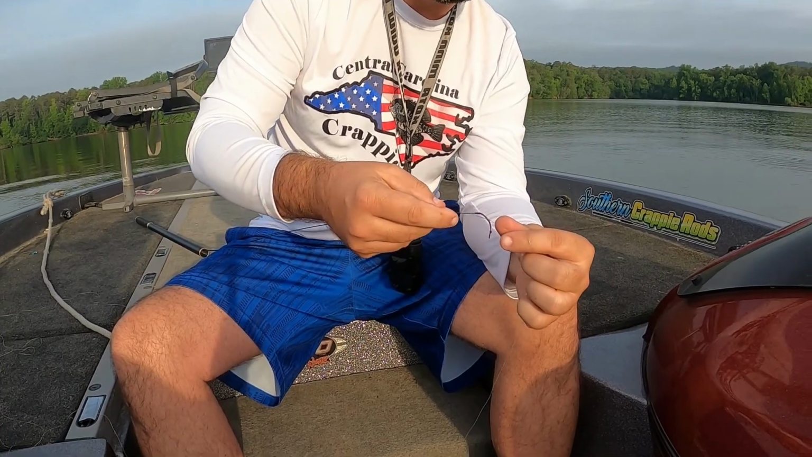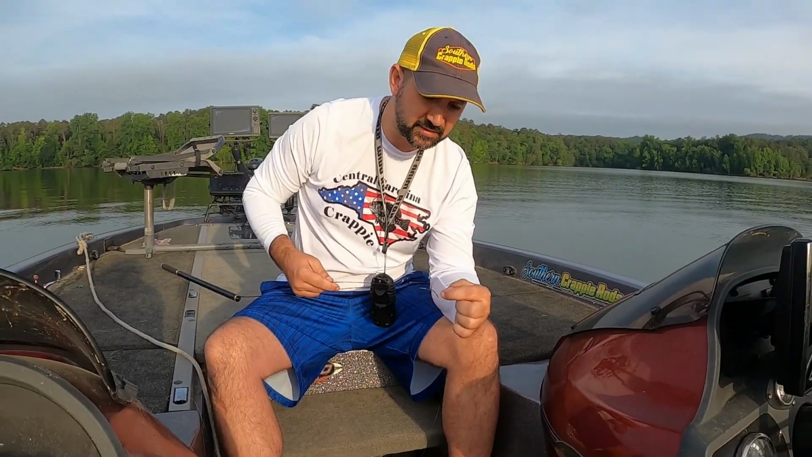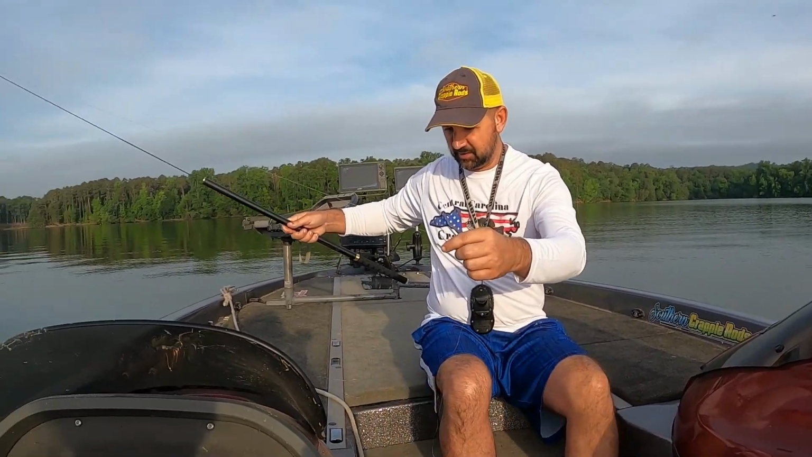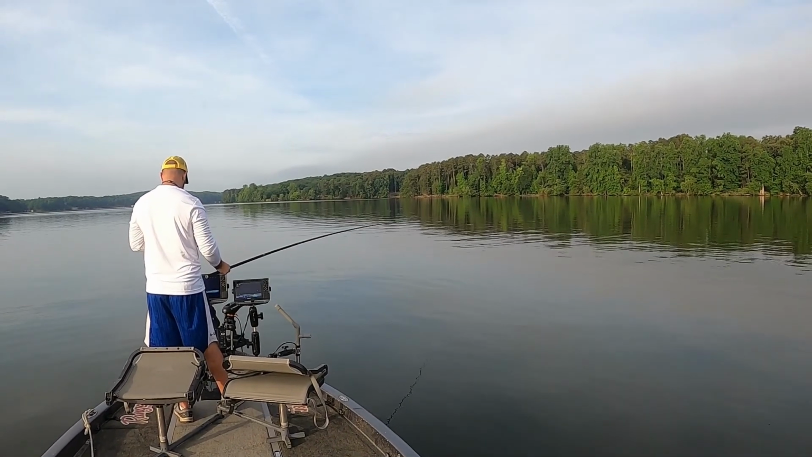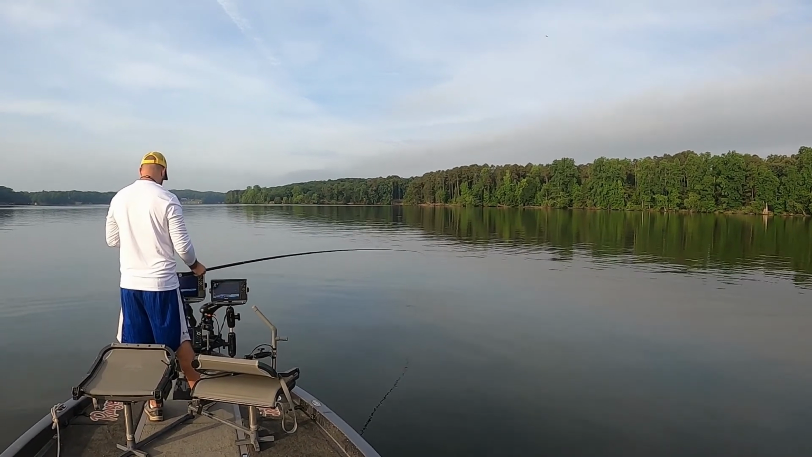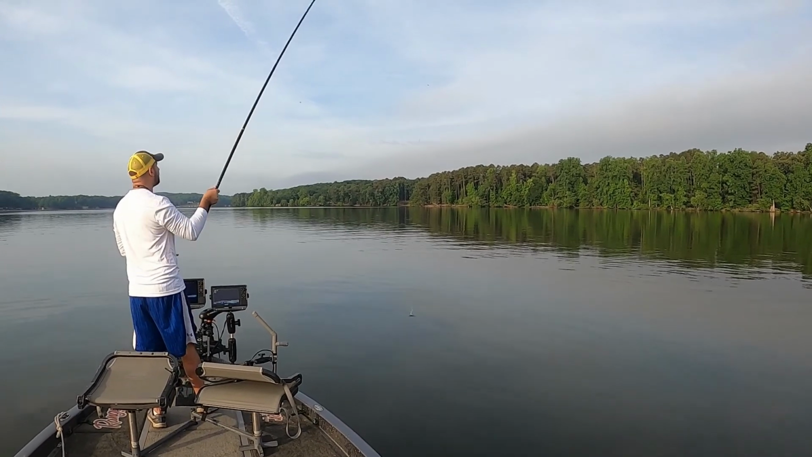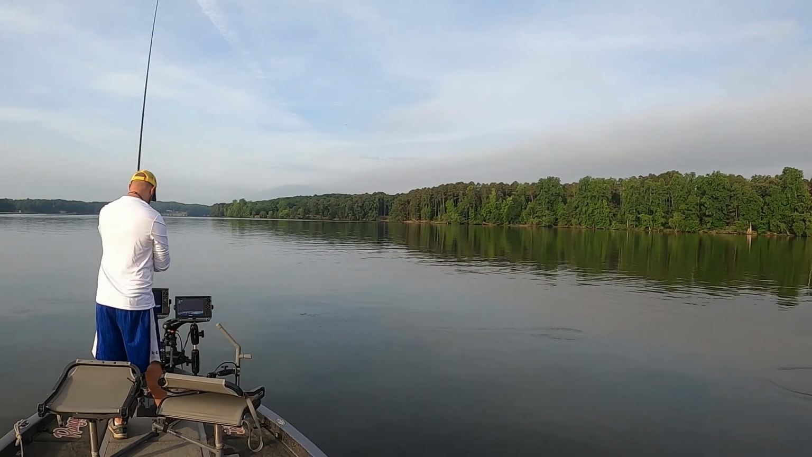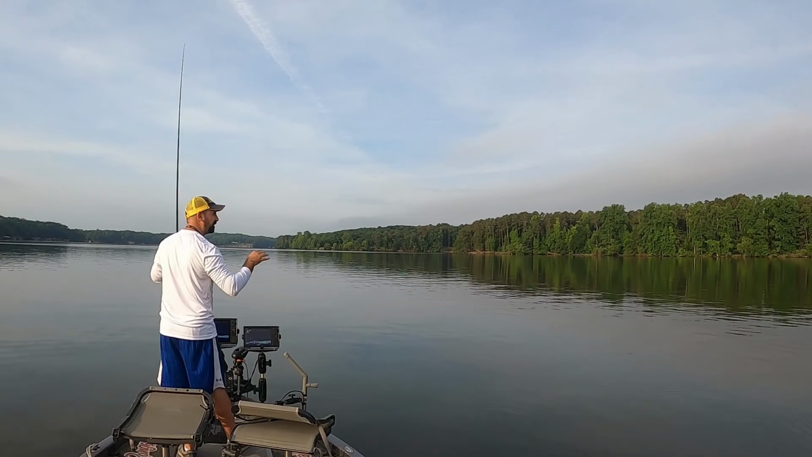And as you can see, that tip is very thin. They say you can lift 5.5 pounds dead weight straight up with this. I'll be interested to see. All right. Get used to the hook set on this thing. It's very limber at the tip.